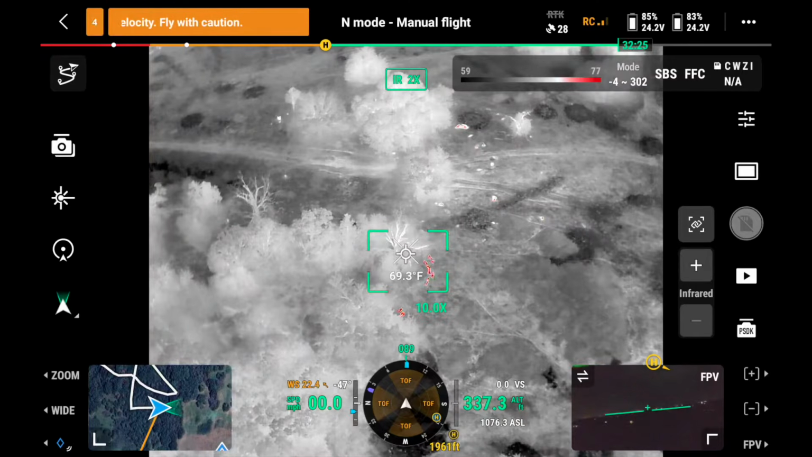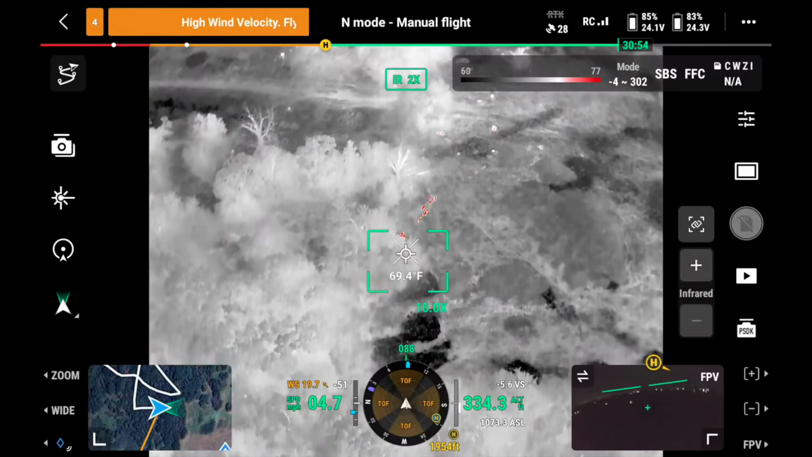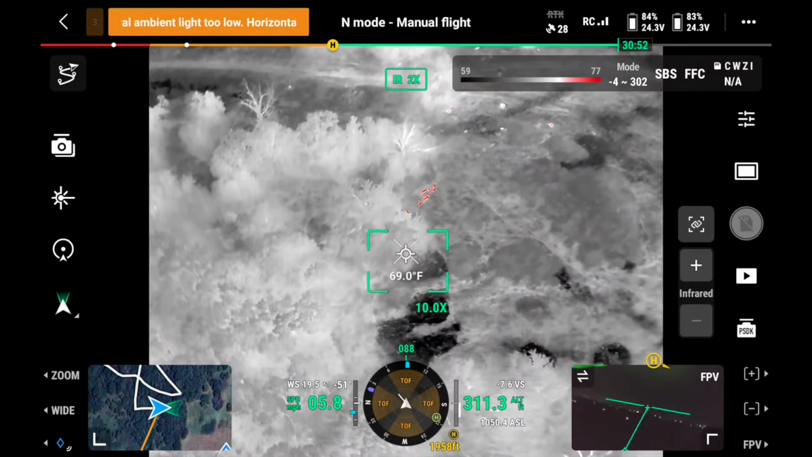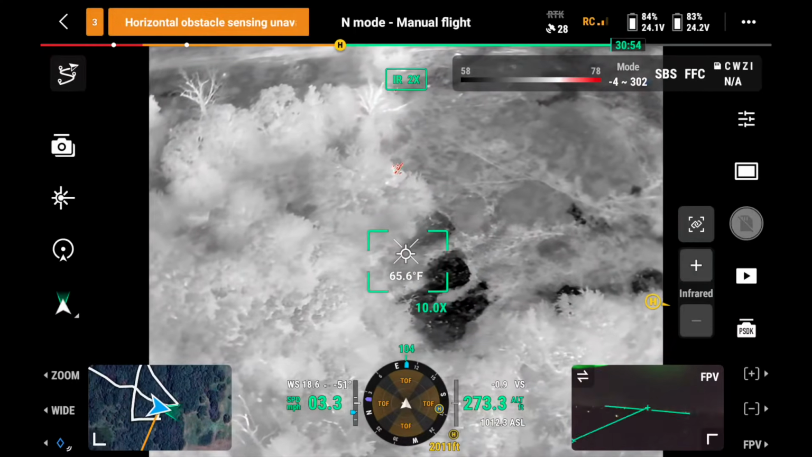All right, guys. So they're just heading out. I'm looking at these things now, and they are running back into the timber. I'm gonna lower the drone and try to push them out. They're running back in the timber, so this ain't good for them.